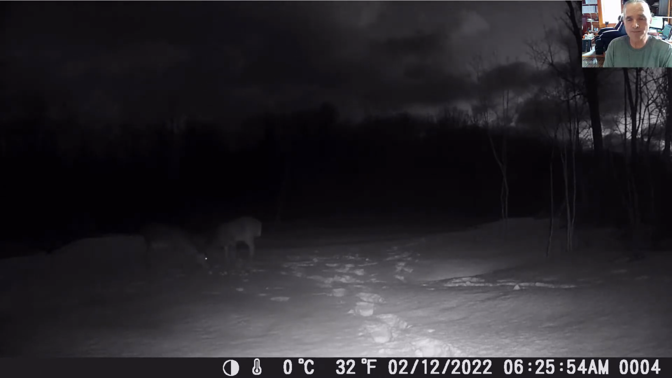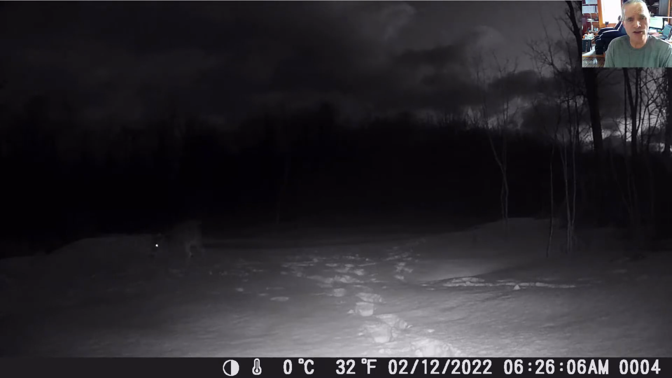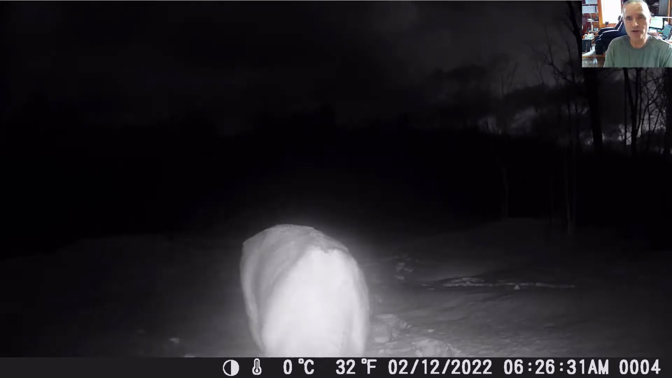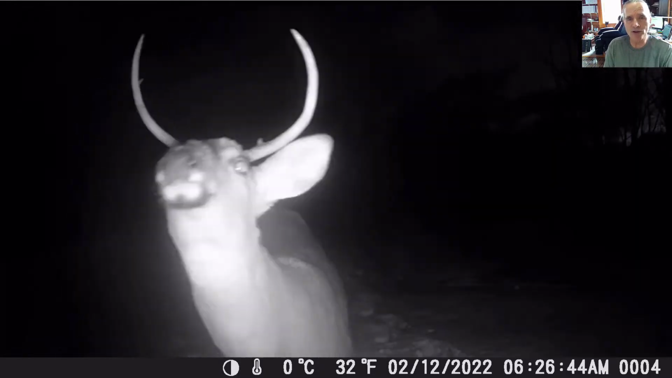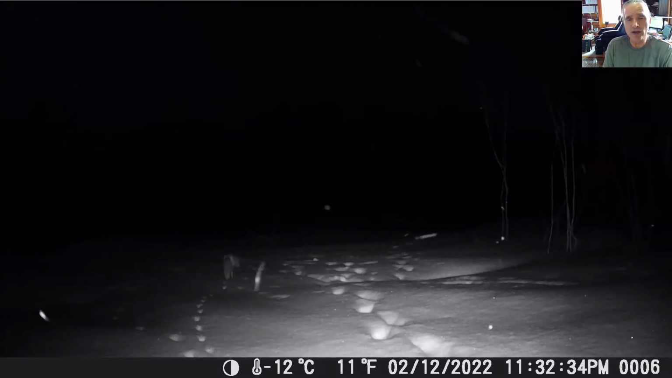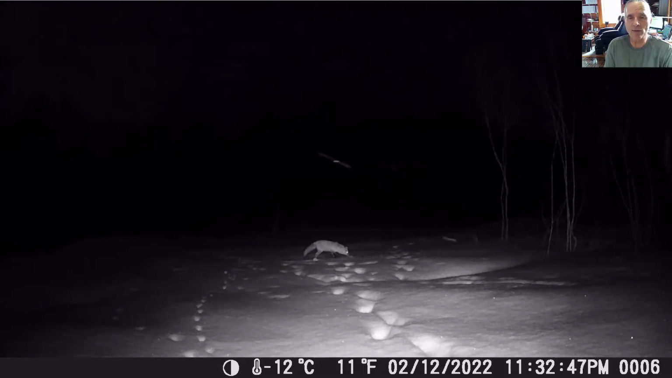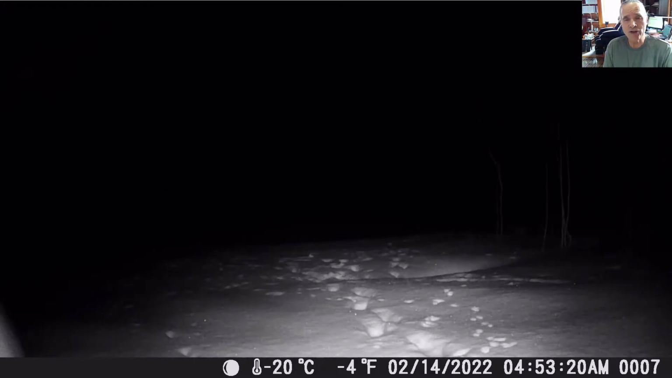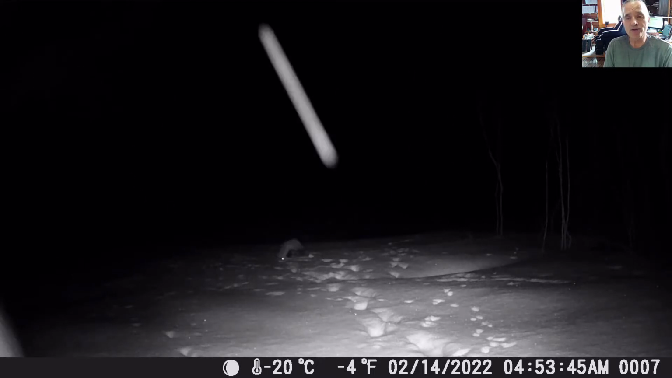So you're going to see some deer here. Here's a young buck in this location. You'll see some younger bucks in here as well, and a fair number of does and fawns. You'll see foxes, and that one just scented that spot. You'll see fishers, you'll see mink, crows, coyotes. What else? I can't think of everything right now.